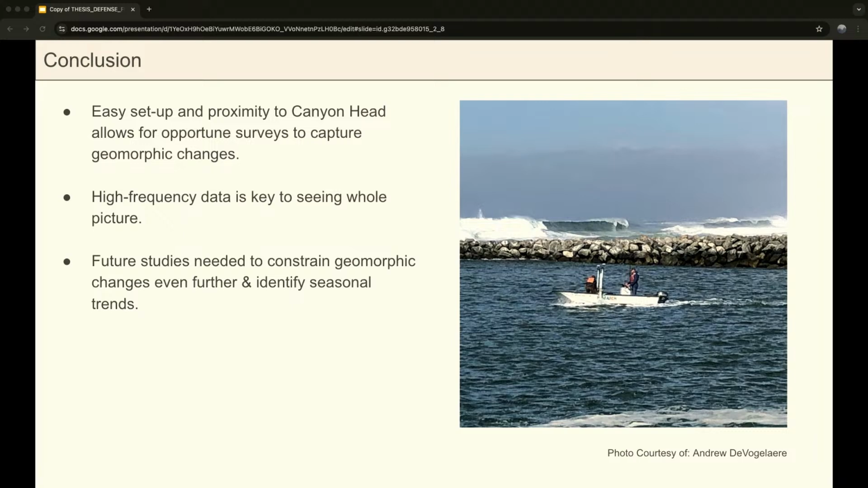So also our proximity to the canyon head really gives us this perfect opportunity to keep learning about what's happening in this complex region. And like we saw in the geomorphic change section, these high-frequency surveys really are the key to seeing the full picture and ground truthing what's really happening in the canyon head region. And I just really hope that this system will keep being used in the future studies and for learning how these events are happening.